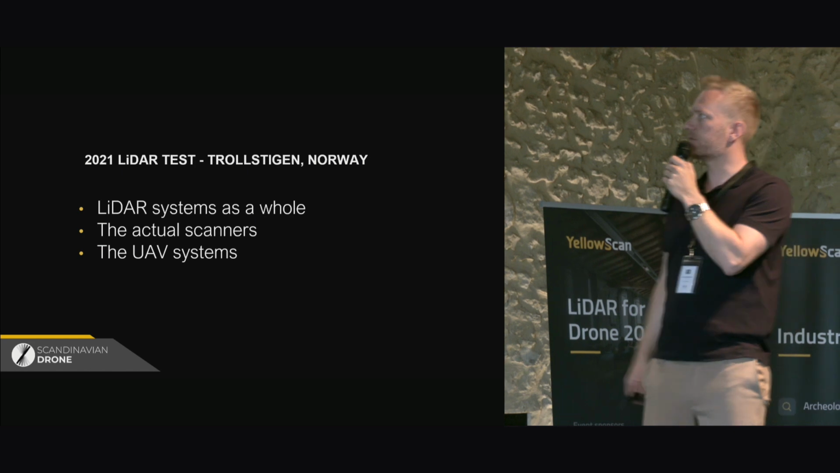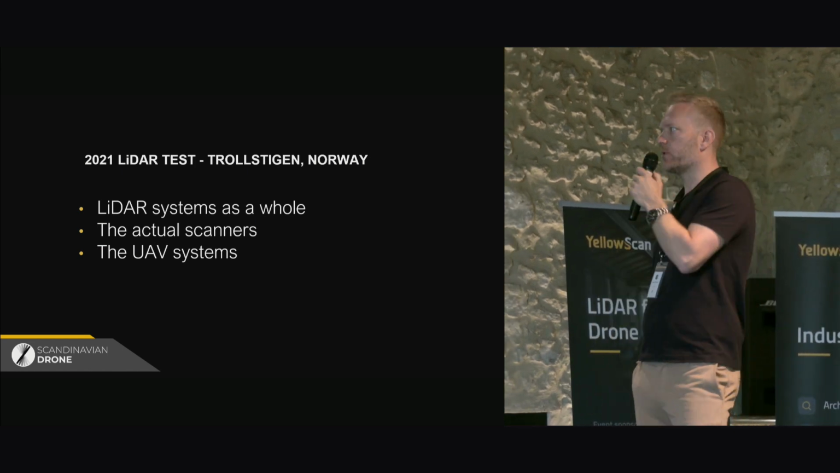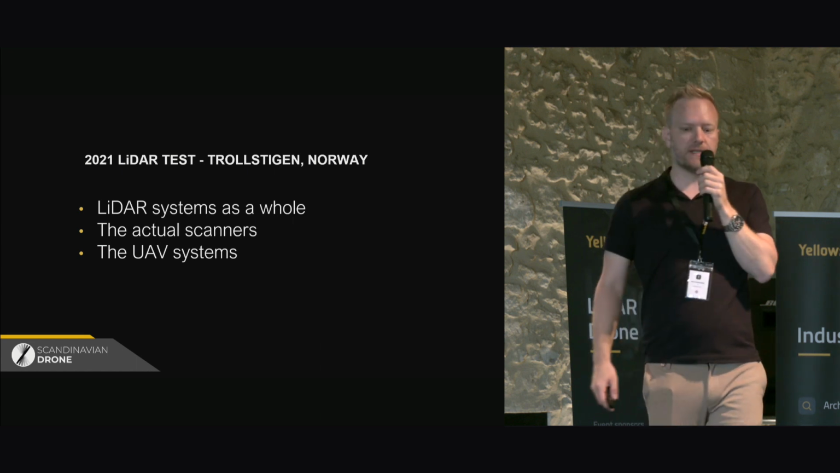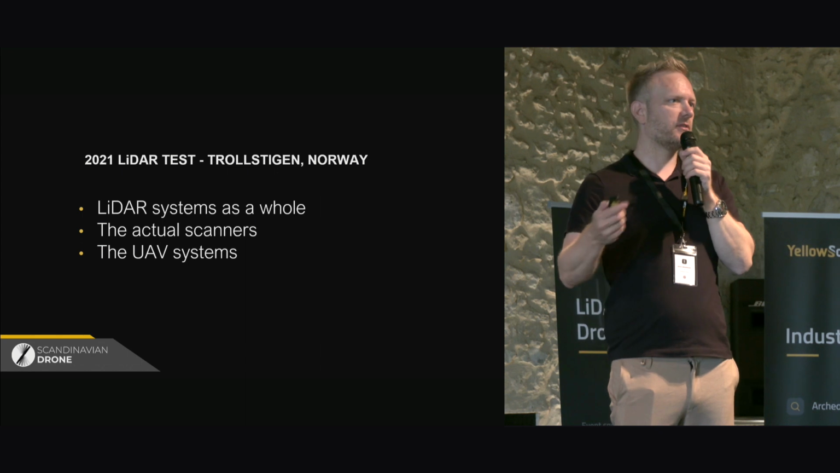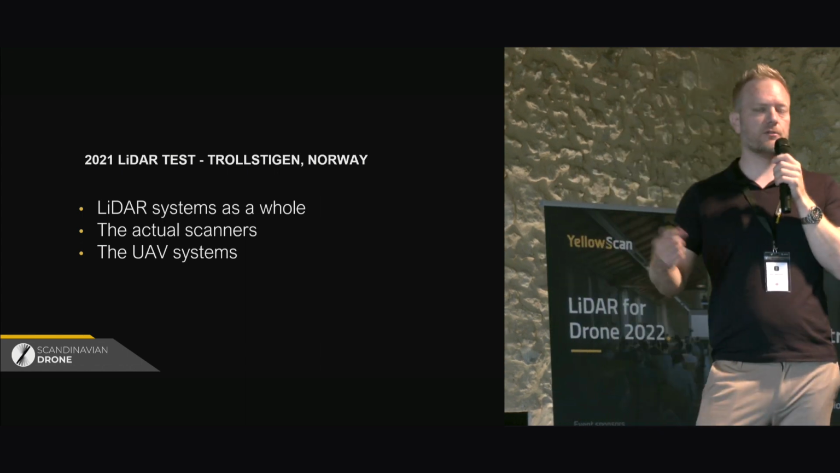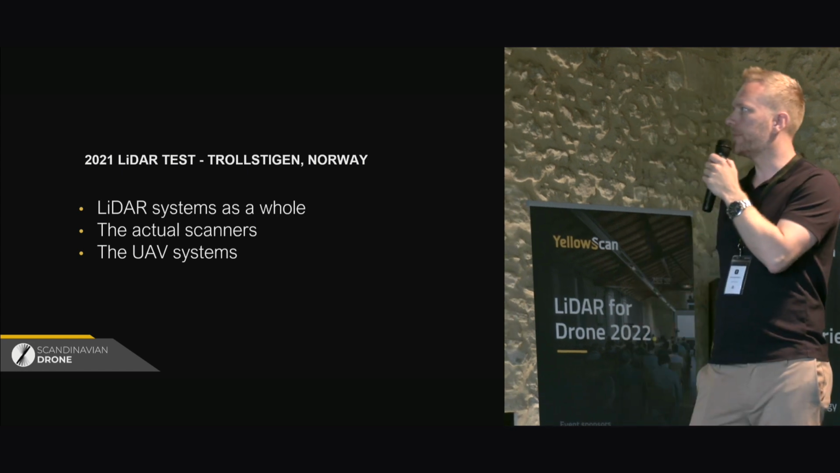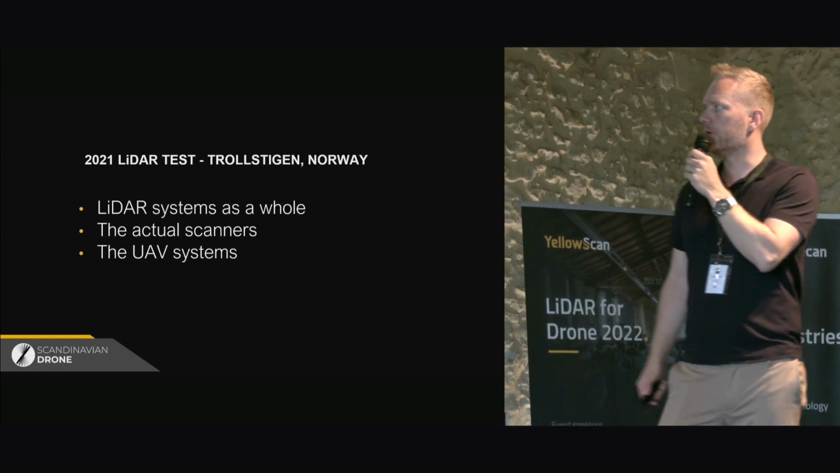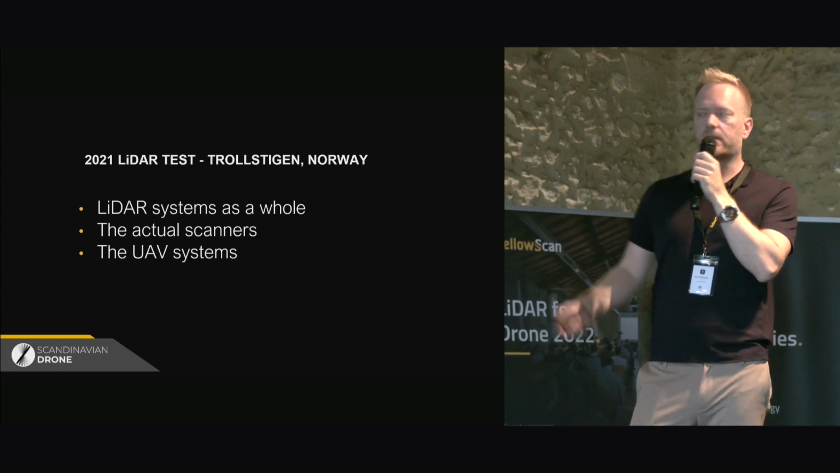So that brings us to 2021 and the next phase of this project. So this one that we got invited to via our partner Orbiton in Norway, who's a drone operator working for the Public Road Authority a lot. They got invited to join this test with focus on LiDAR technology.